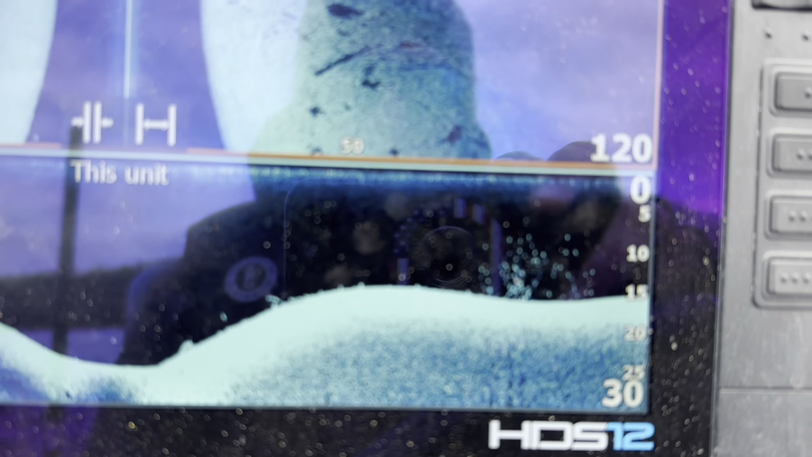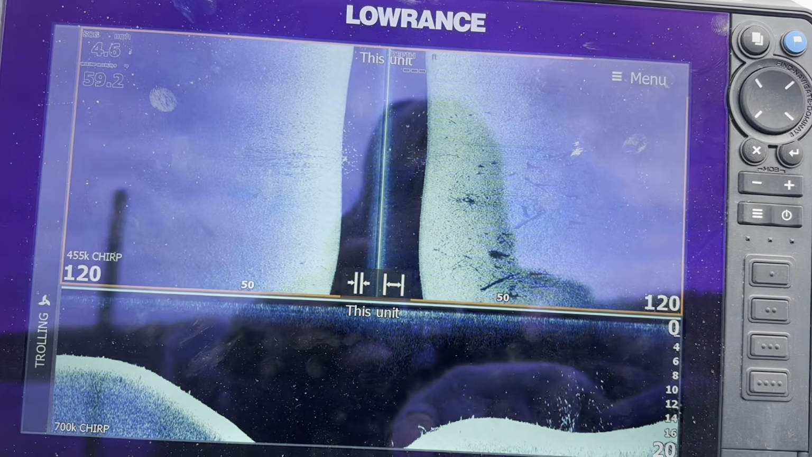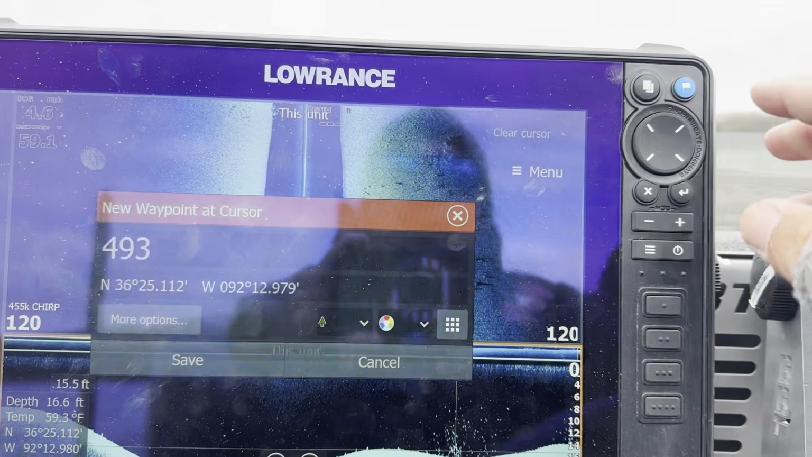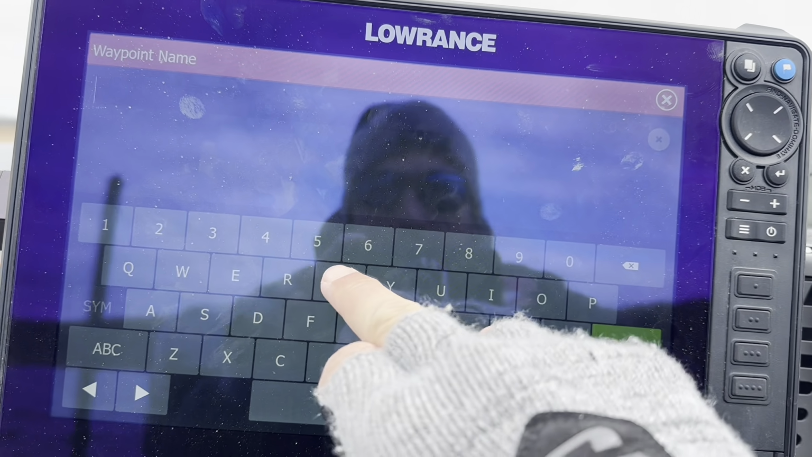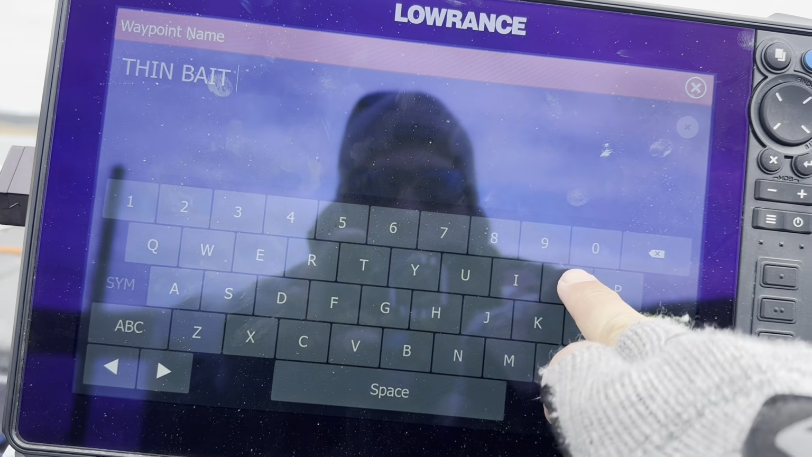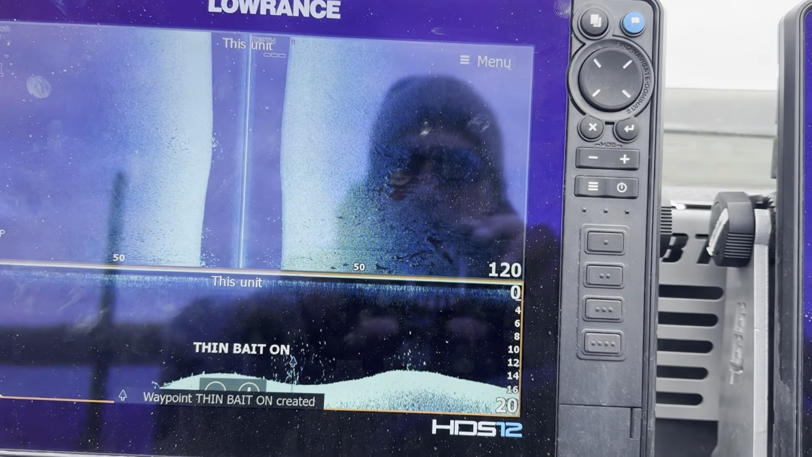Right here we got a bunch of bait again. Looks like we might even have a little bit of wood down there. It's like a thin brush pile looking thing. I'll take that note just so I know: bait on. Kind of keep working my way through here.